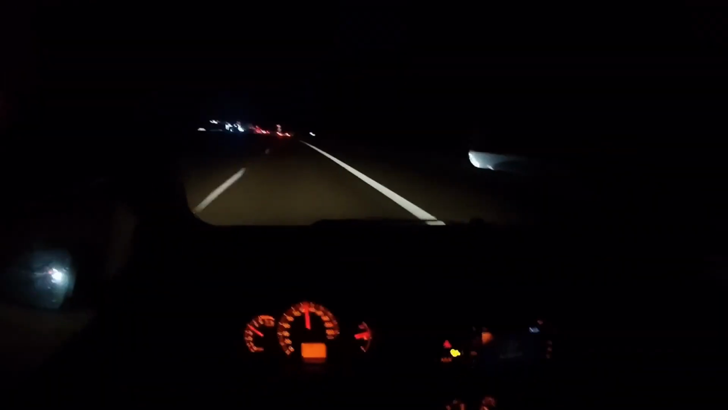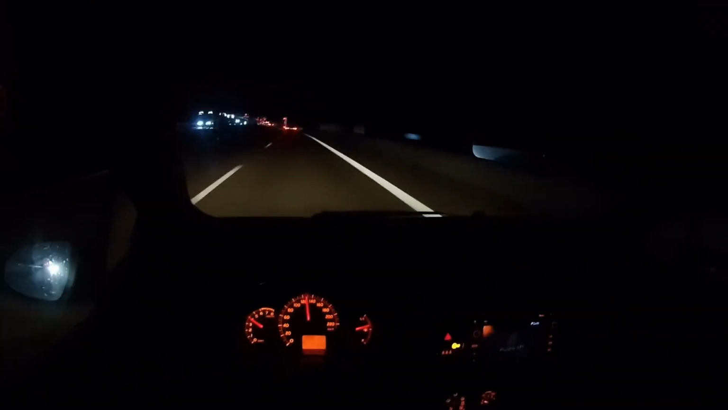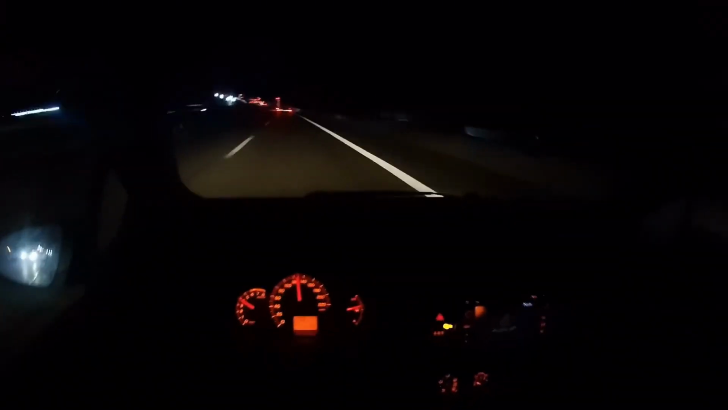As you can see, we're continuing at around 130 to 140. Now there's someone coming up behind me in the middle lane at about 170, 180. I cut in front of him. There's another one right behind him. Now I signal to the left. I'm not moving to the left yet.